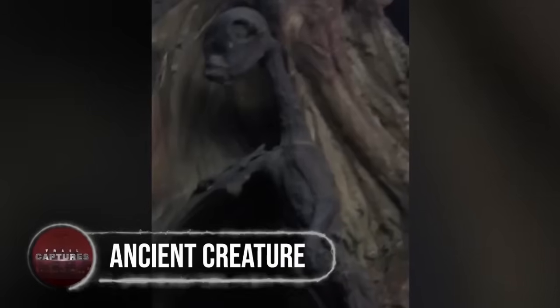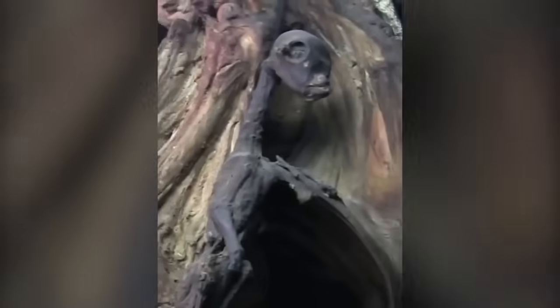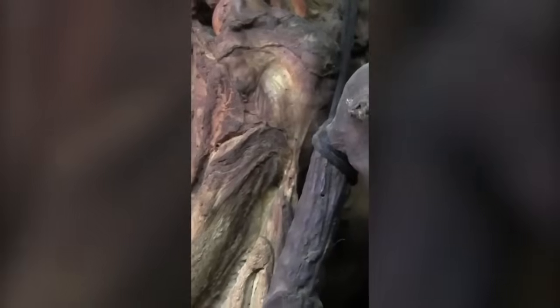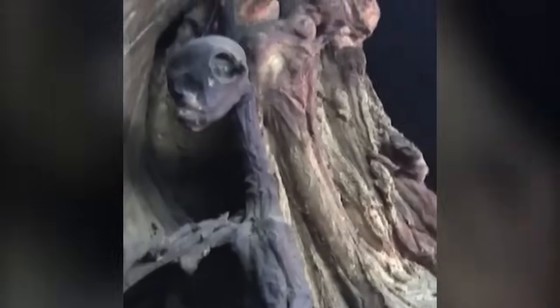Ancient creature. This one odd-looking creature was caught in a small town in Russia in the year 2018. Found along a cornfield, the farmer stated that he was returning home after a hectic day when he spotted this freaking head coming out of the soil, and then digging a bit deeper, he unearthed the whole thing, and it turned out to be even more bizarre.